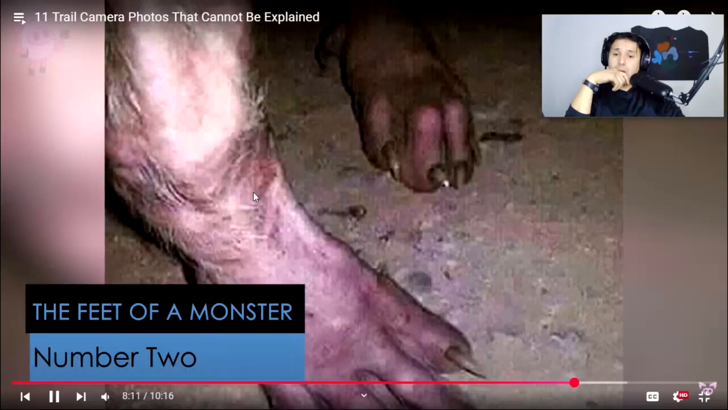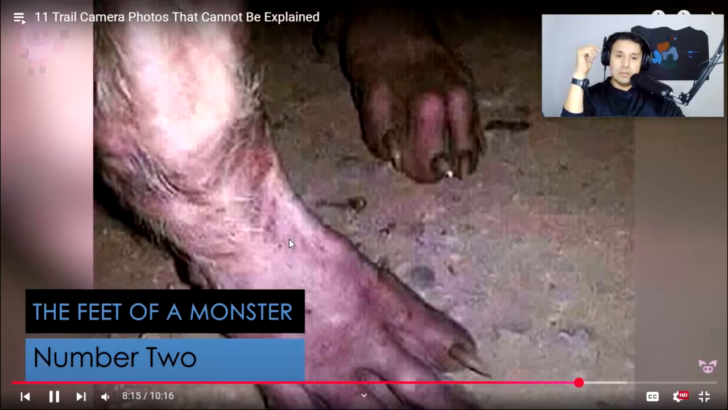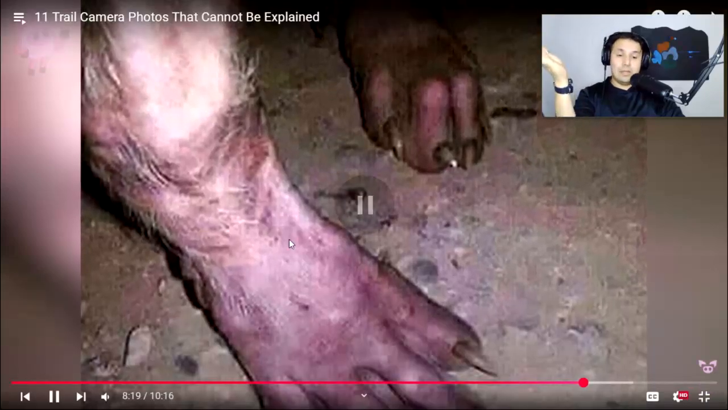This horrifying photo was recovered from a trail camera destroyed on a private property in Cleburne County, Alabama. The poster claimed that in the 2 weeks prior to the image being taken...